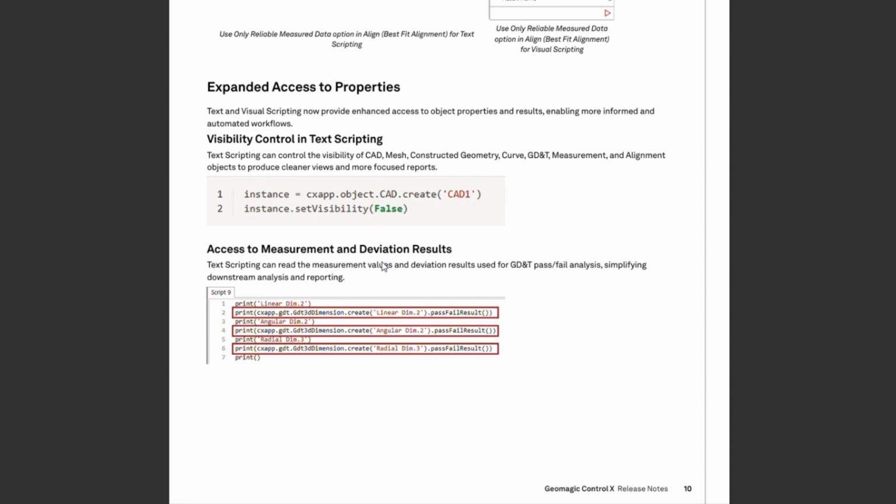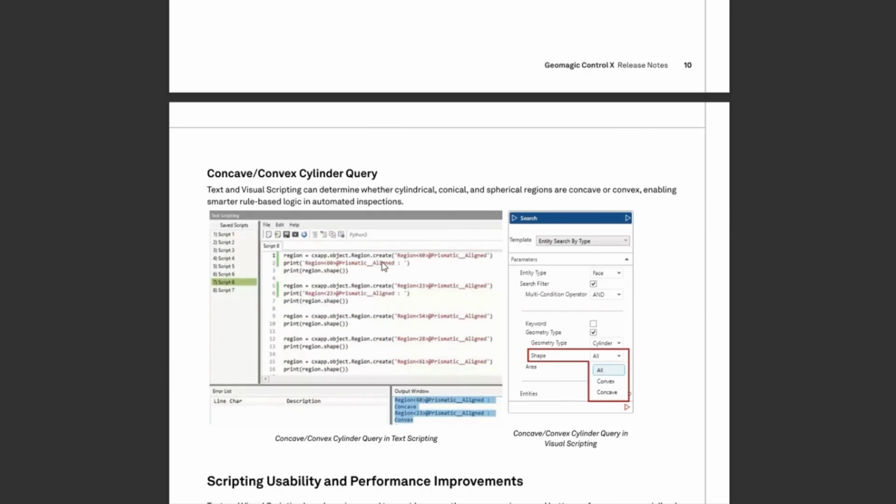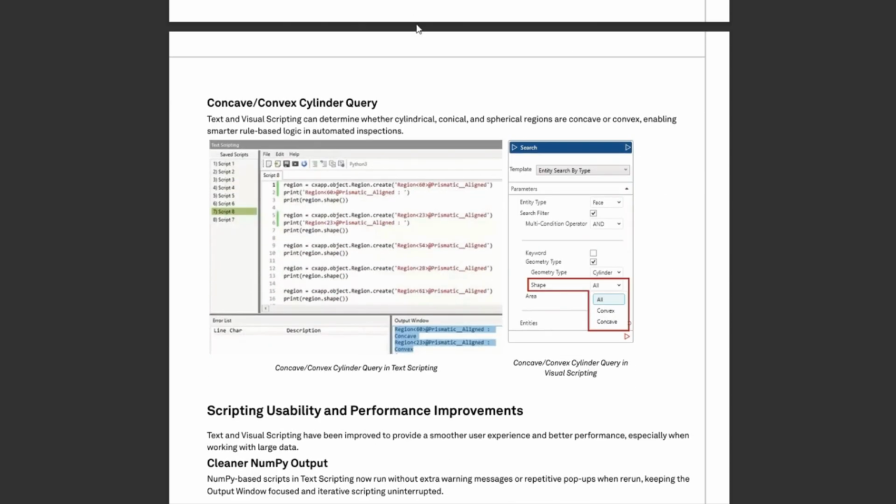We also have some extended access to the properties and visibility control inside text scripting as well, so you can turn things on and off as you need to. There is also now the ability to query or check if a cylindrical or conical or spherical region is concave or convex. This allows you to use more rule-based logic when you are setting up these automated inspections. It allows you to filter a little bit more easily.